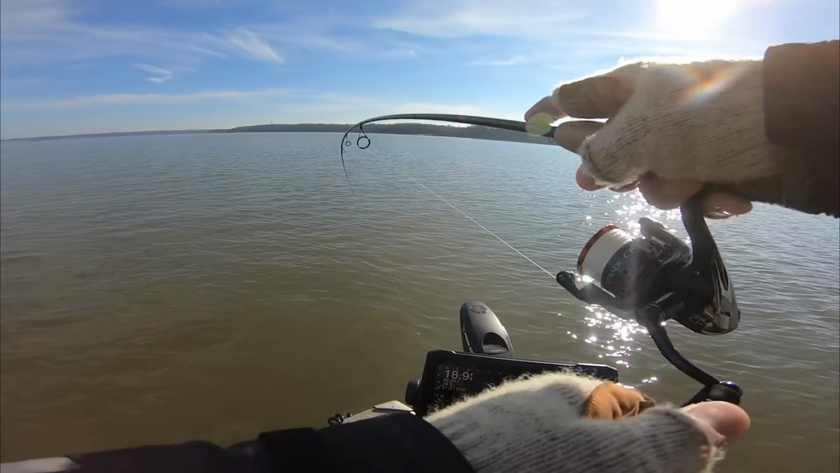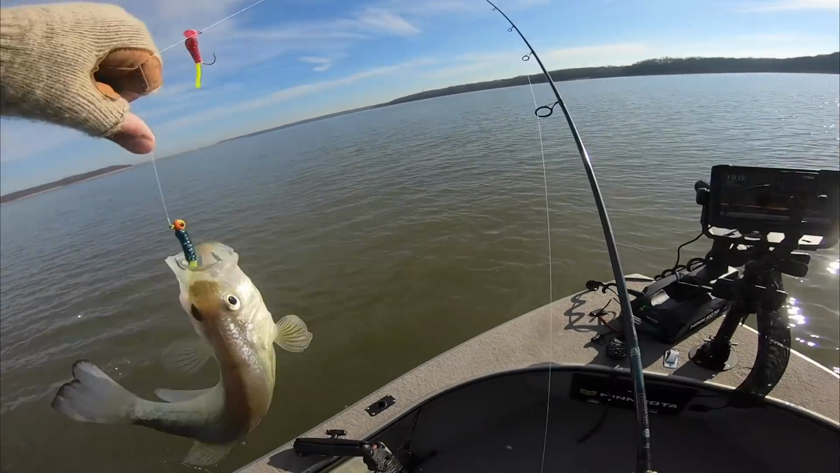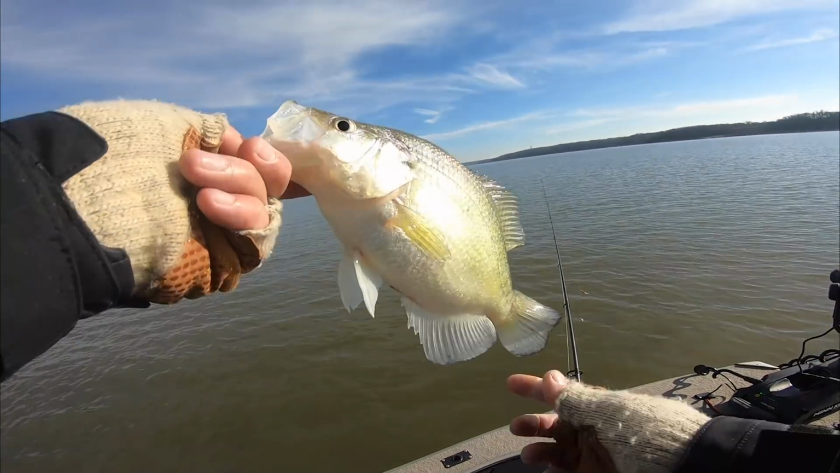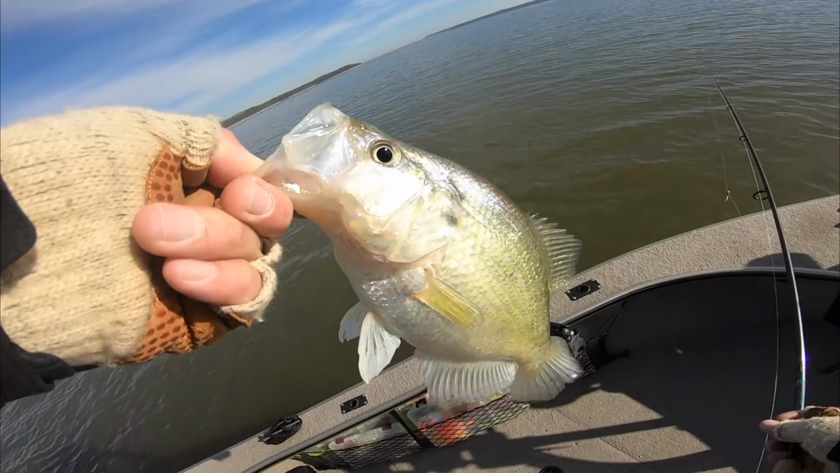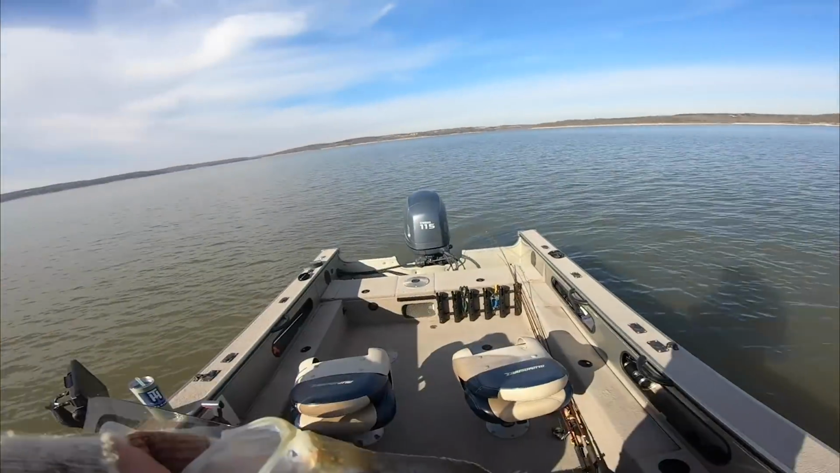Got him. It is a big one. Okay. All right, so we got that one to go on the first try. All we had to do is get it a little bit closer to him. That is a fat 12.5, probably almost 13 incher right there.